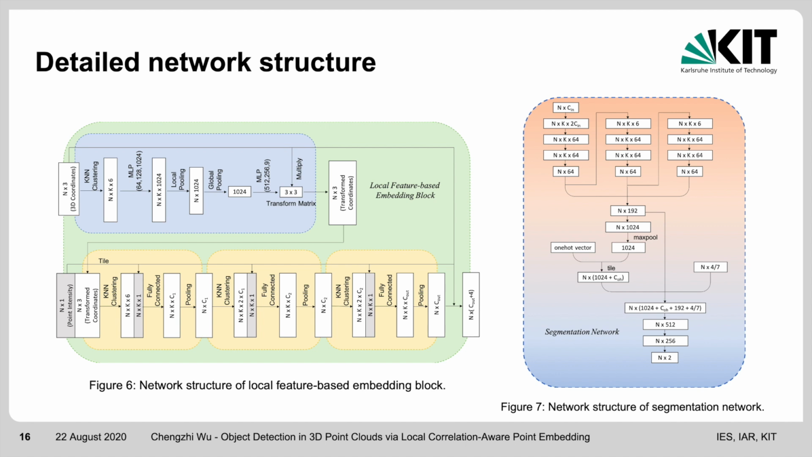For the segmentation network, using PointNet as a backbone, we replaced the fully connected layers with our previously defined local feature embedding layers. Inspired by ResNet, we used some skip links, trying to make good use of features at different layers. Additional features obtained from the spatial transform net are also concatenated before the last 3 layers.